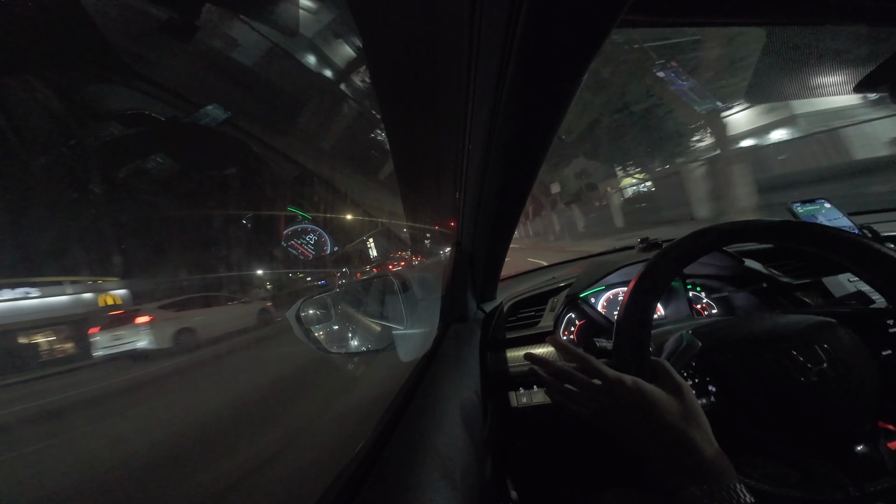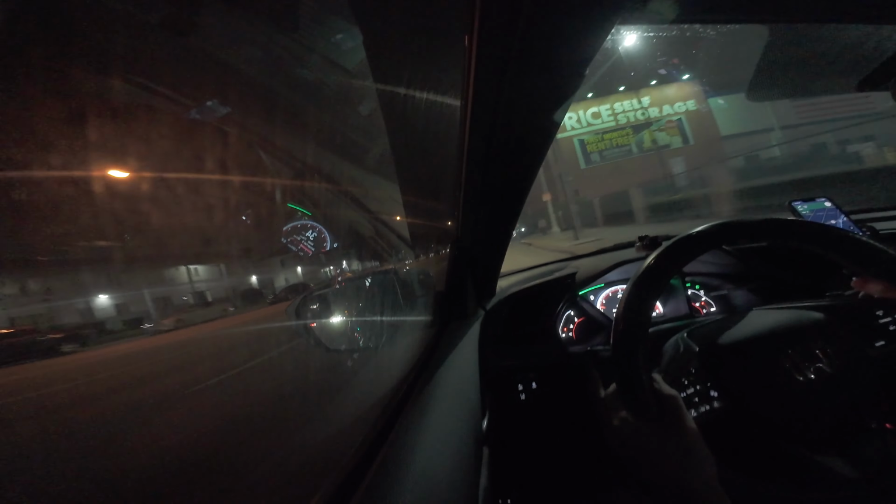So, today I'm going to do a bit of a night drive and get a feel for the camera settings, just seeing if this looks good at night. We'll see if I end up uploading this, but it's a little bit of a test run. Currently driving back home from tennis. Played some pretty good tennis, for about 3 hours.